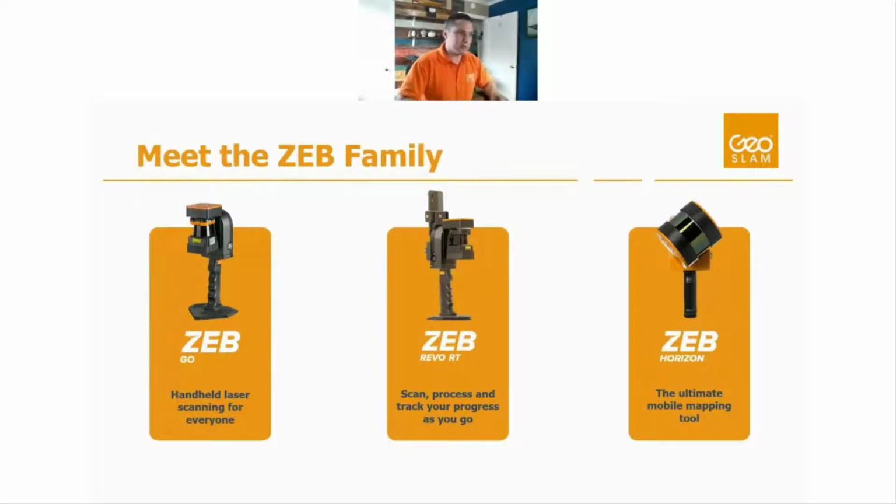Similar to the Zeb Go, we have the Revo RT. It has very similar specs, but the biggest difference is that the Revo RT is processing and stitching that data in real time. It also gives you the ability to connect a mobile device to the system, and via Wi-Fi signal, you can actually watch your progress through that space. So if you're doing interior spaces, it's a really nice system to use to make sure that you haven't missed anything, that you've properly tied your data together, that you haven't gotten lost. I actually have used it a couple times to get unlost in the building while I'm scanning.